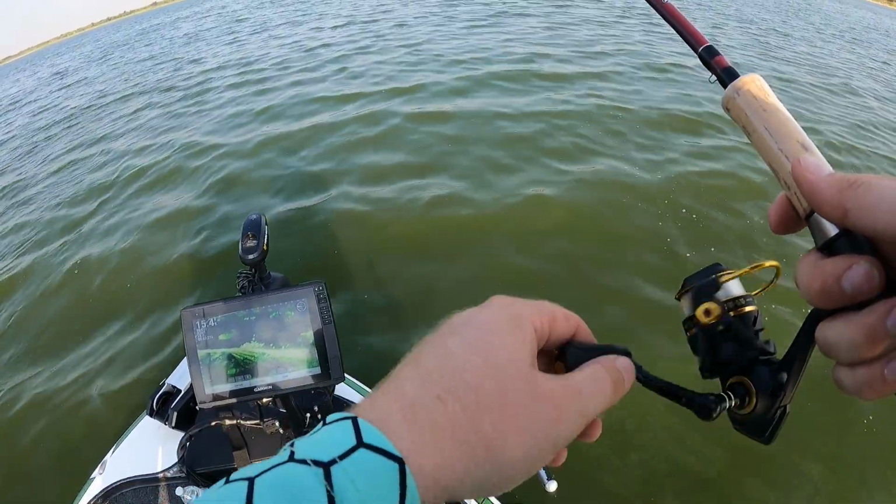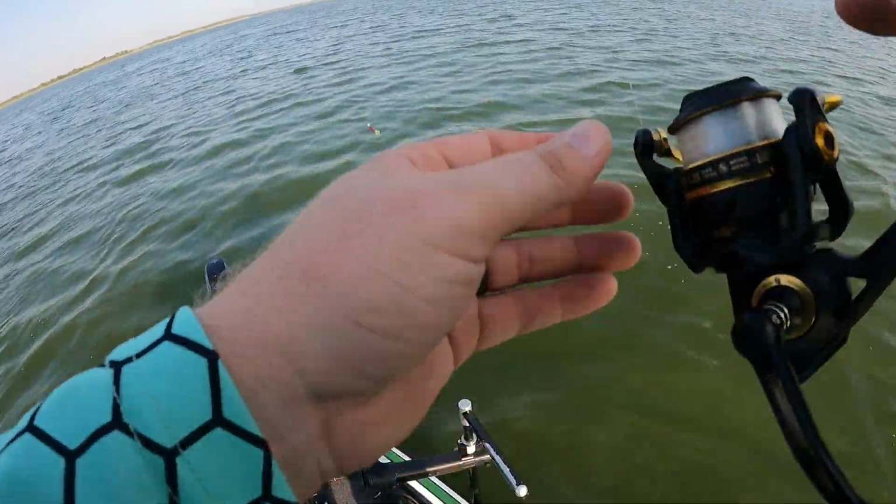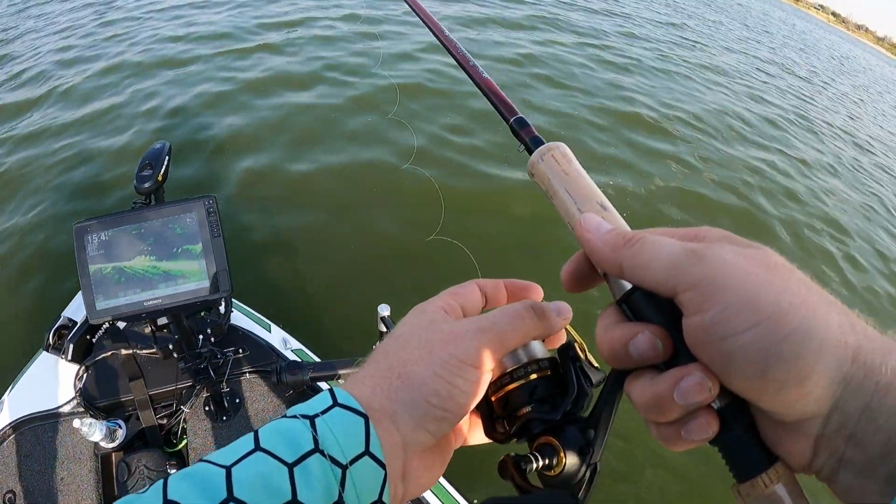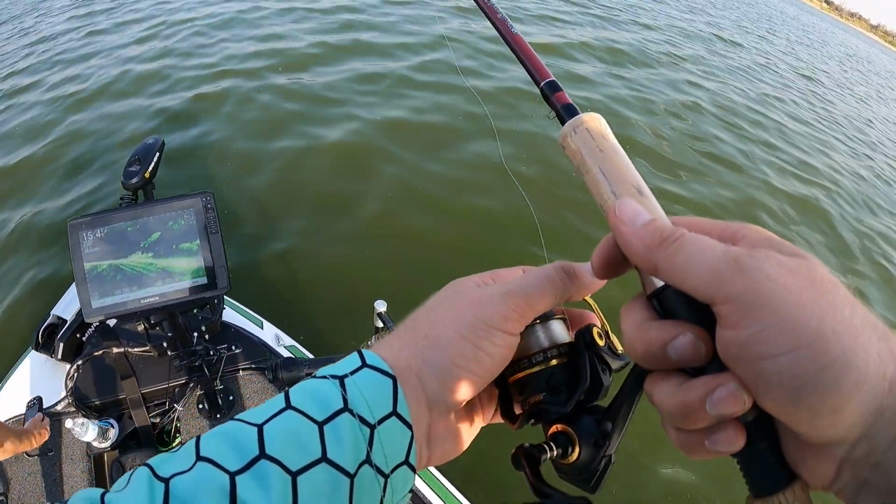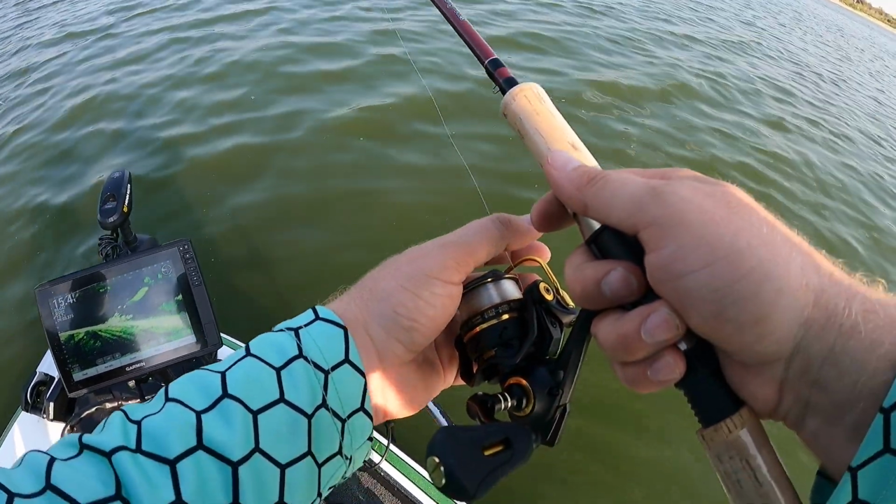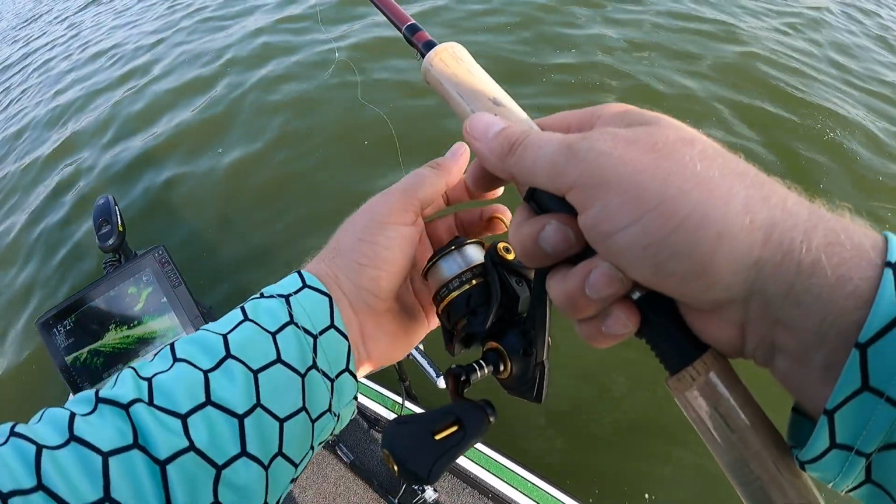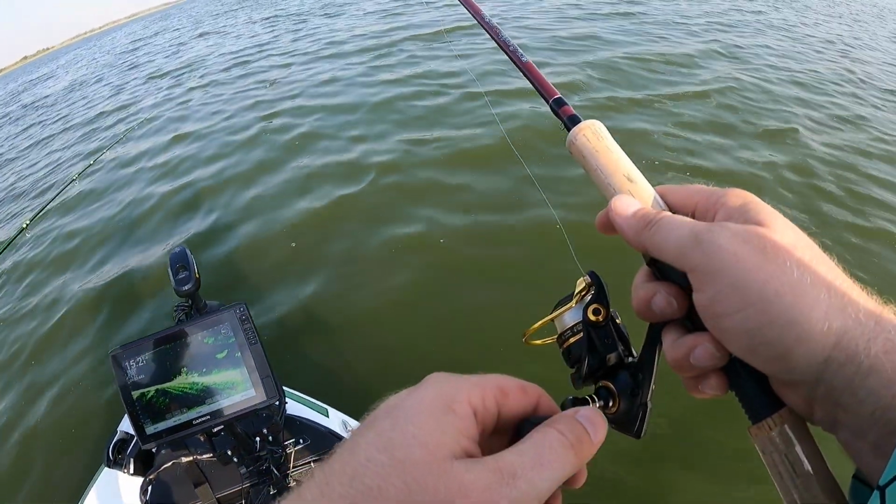See, the wind picked up a little bit, so we got a little bit of a current towards us. So I'm gonna have to cast it way past it because I'm using no weight. There we go. I'm falling right into the strike zone now. Y'all watch this right here. Here we go, right here. Prepare for hookup. Right there.